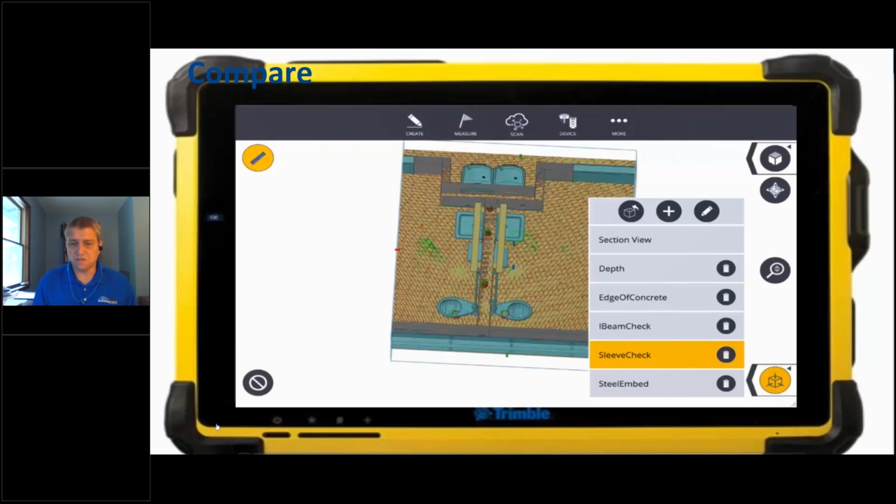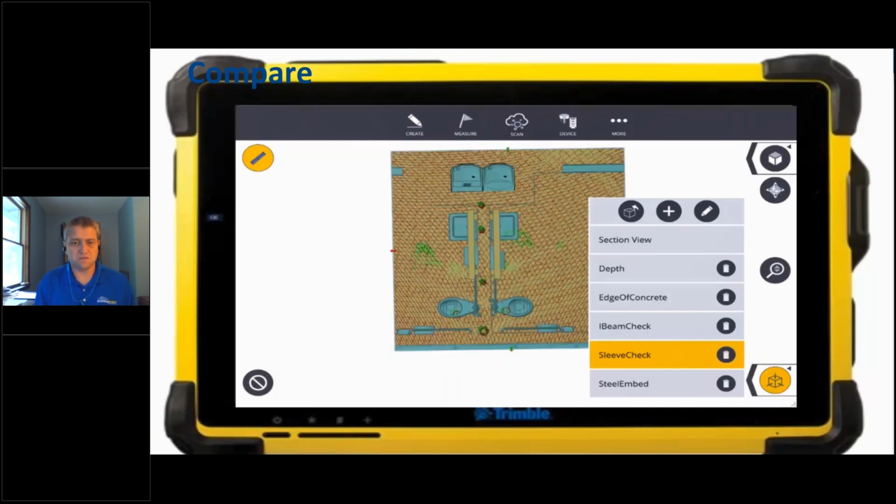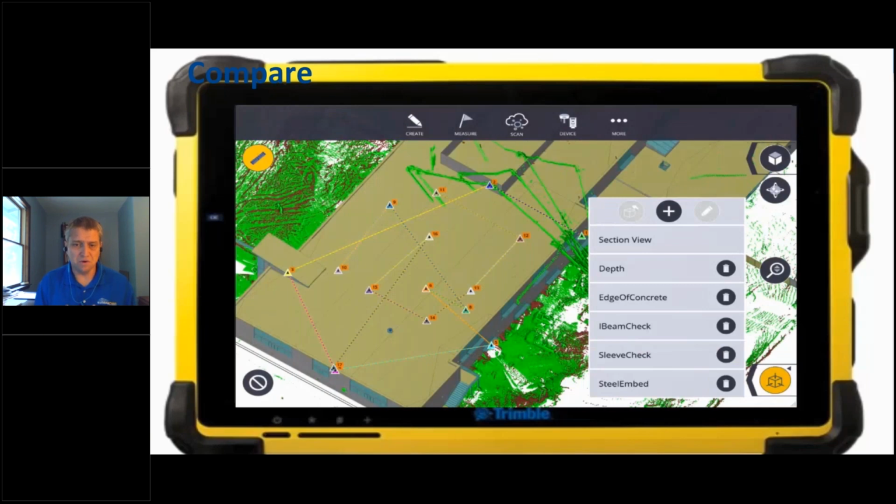As you can see here, we're just basically analyzing those sleeves. We can see the red and green overlapped in the center of the screen there. That basically gives us where those overlap. Now we know that they're in tolerance, we're good to go.